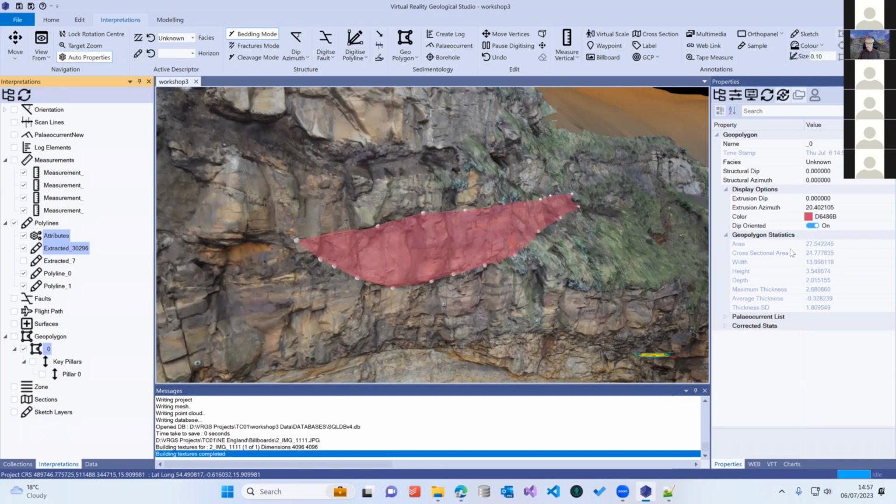So then you have a cross-sectional area, which is sort of corrected. If those polygons, those triangles, are on a flat plane, the area is slightly less. And it does that cross-sectional area perpendicular to the orientation of the geopolygon. Then we have the corrected width, height, and depth. So that's the corrected bounding box around the geopolygon, corrected for the structural measurements. And then we have the maximum thickness.